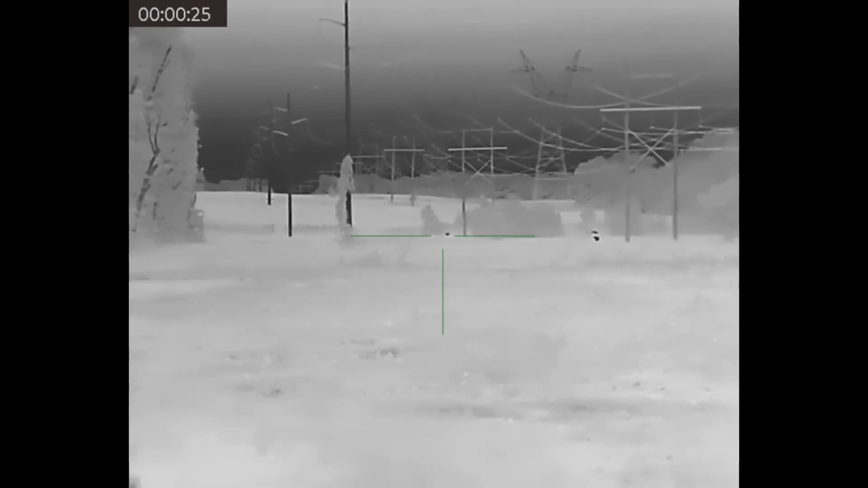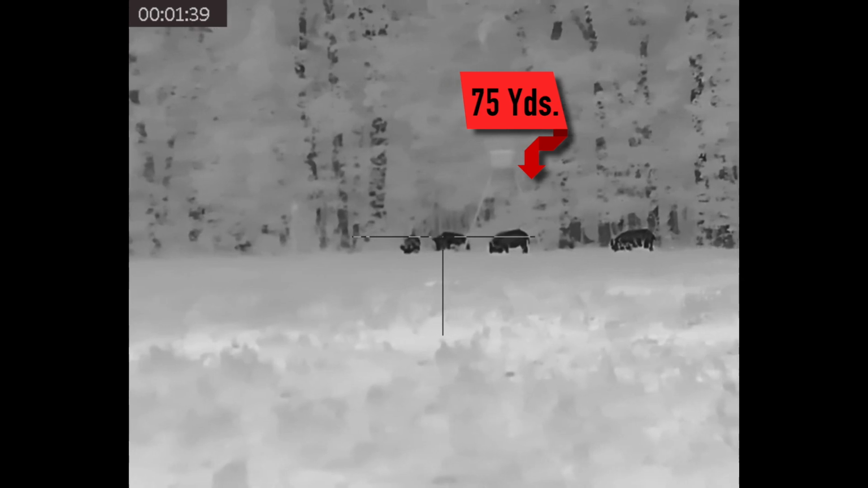So if you are regularly taking shots over 100, over 150 yards, and you're coyote hunting, which is a small target, or fox hunting, like a lot of guys are doing, I would go with something with a little bit higher base magnification. If you're shooting pigs and hogs consistently under 100, 125, 150 yards, the 2 power is going to be just fine, is all you're going to need.